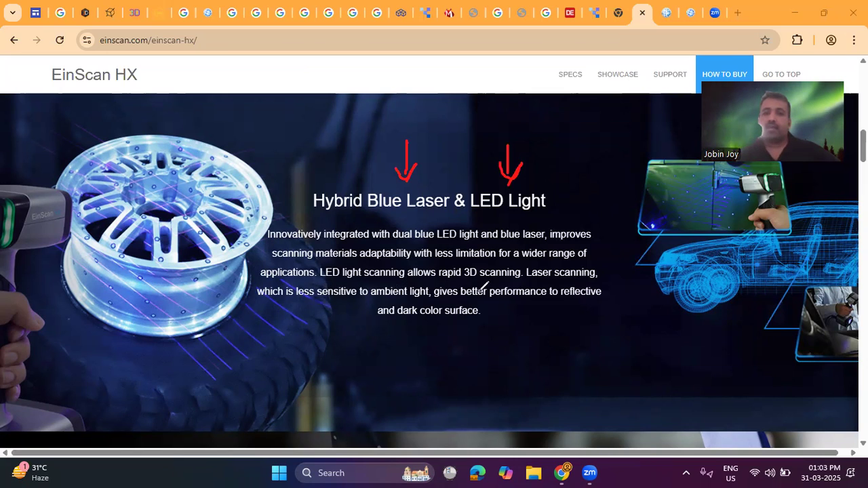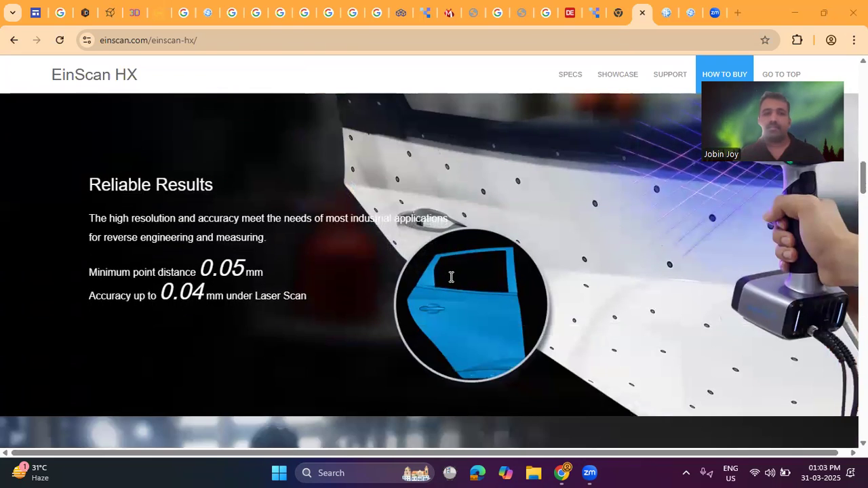LED light scanning allows rapid 3D scanning. Laser scanning, which is less sensitive to ambient light, gives better performance on reflective and dark color surfaces. Whether the surface is reflective or dark, we can use the scanner to scan the object and get the desired result. We will get reliable results, and the minimum point distance is 0.05 millimeter, as I already mentioned. We can scan 12 lakh points per second.